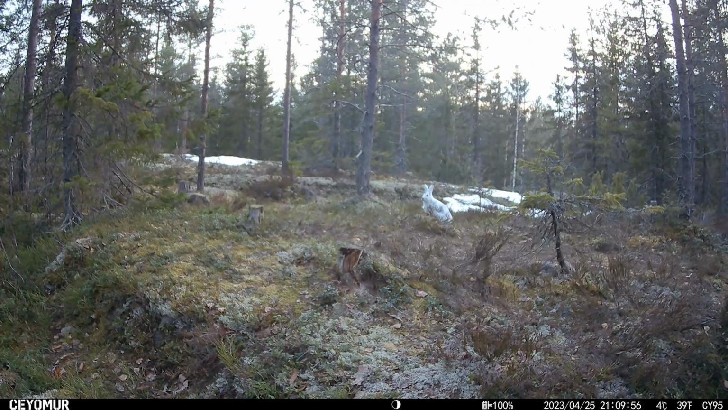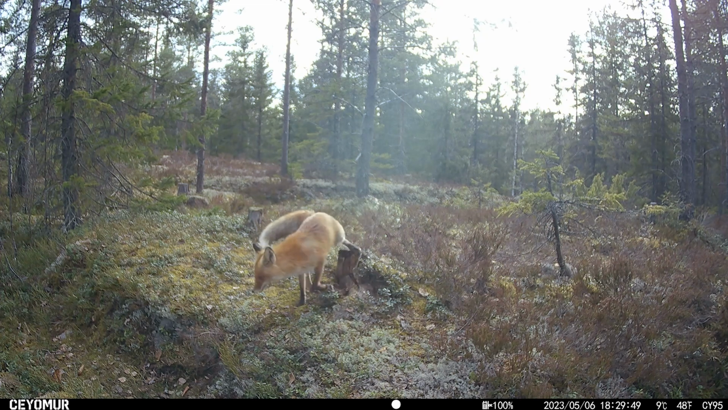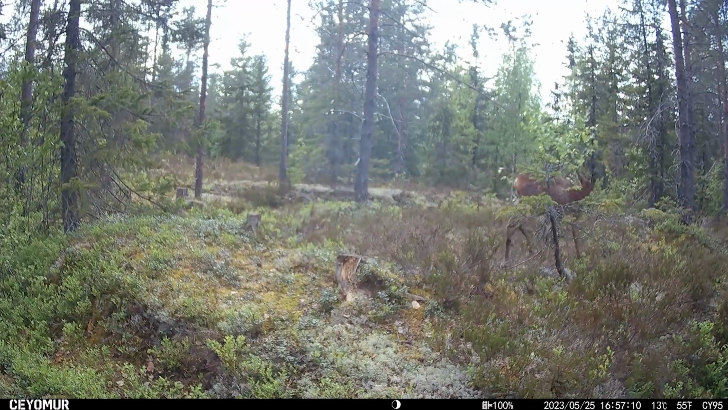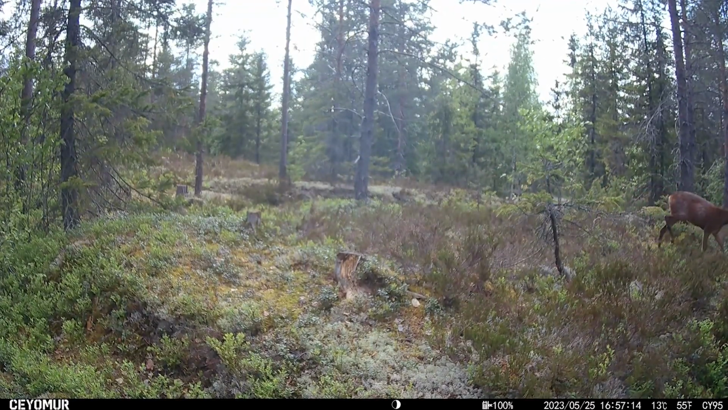Here's a hare again. The snow's started to go, but the hares are still white, and we're still in March, the end of March. Here's a fox, looking a little bit thinner after the winter, but still looking healthy, and of course marking the post. This is a roe deer walking through. It's a buck, because it's getting its antlers there.